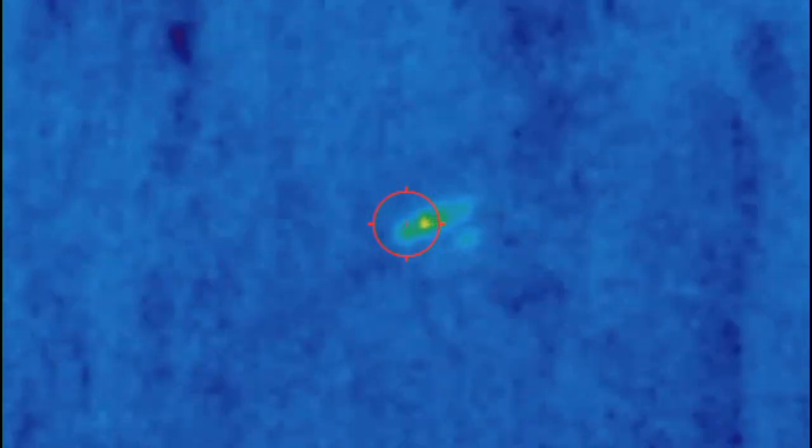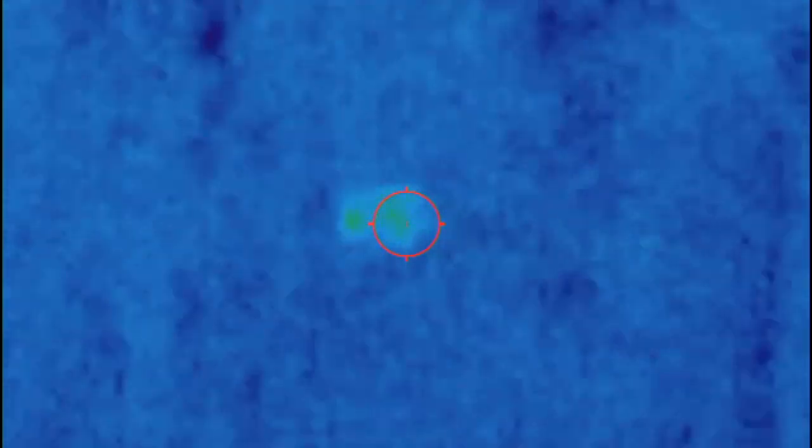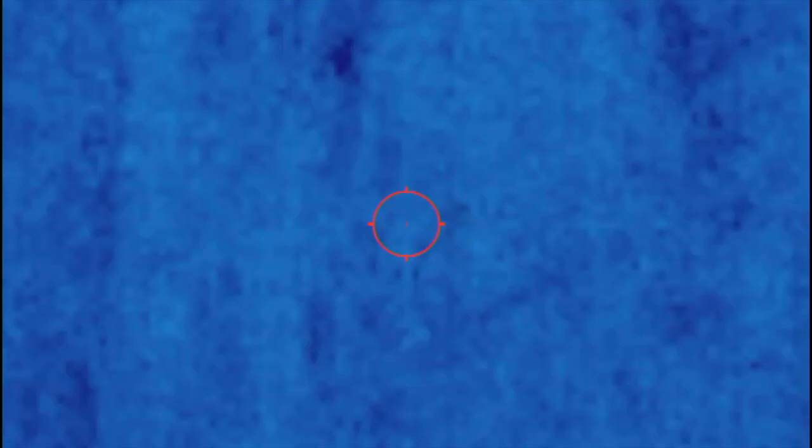This was the night I got it. Went out in the woods and we saw, I think it was a raccoon. It could have been a possum. It was back in the woods, but you could see the heat signature. That was on, I forget which the setting was. It was some kind of blue setting, but you could see it there on a limb.